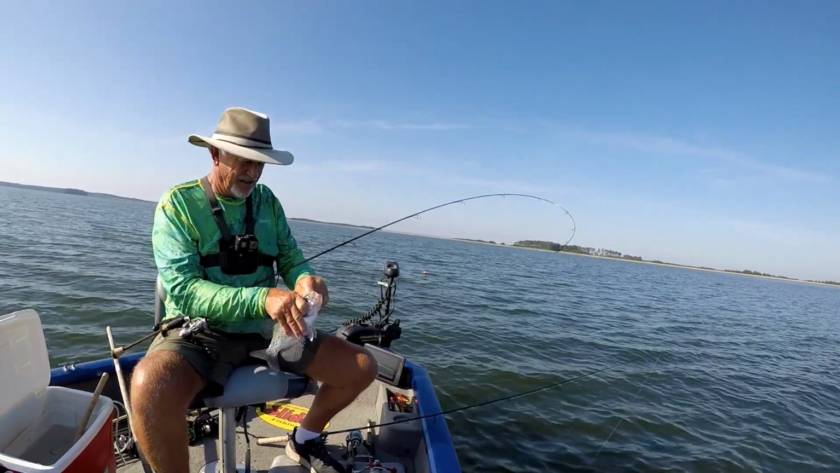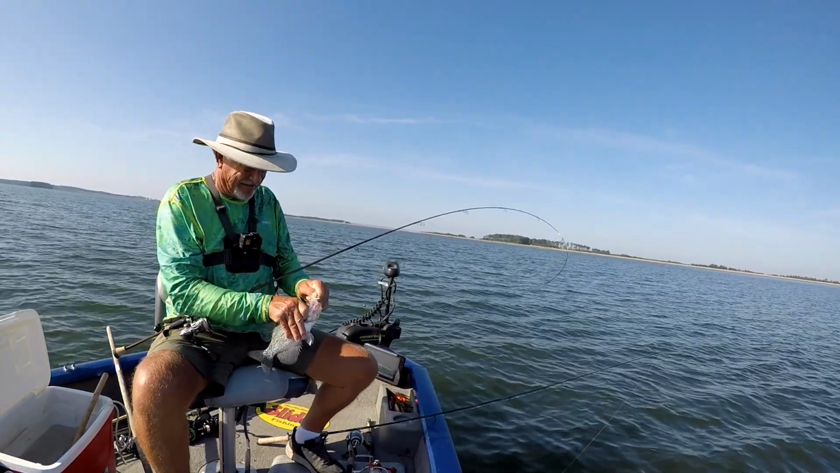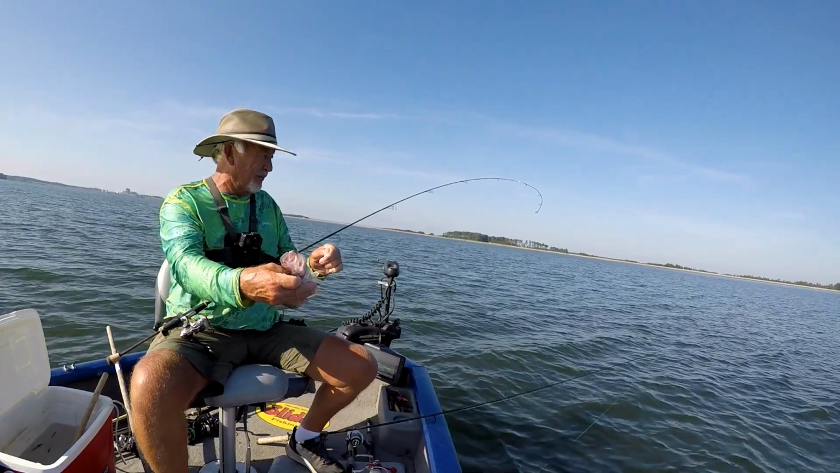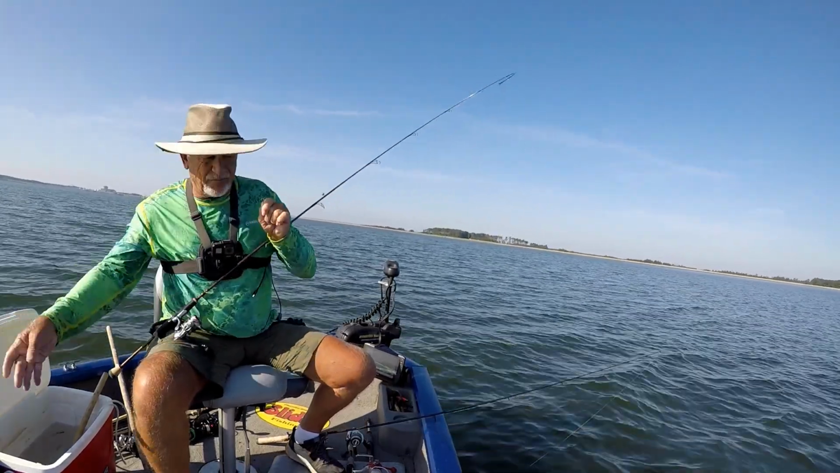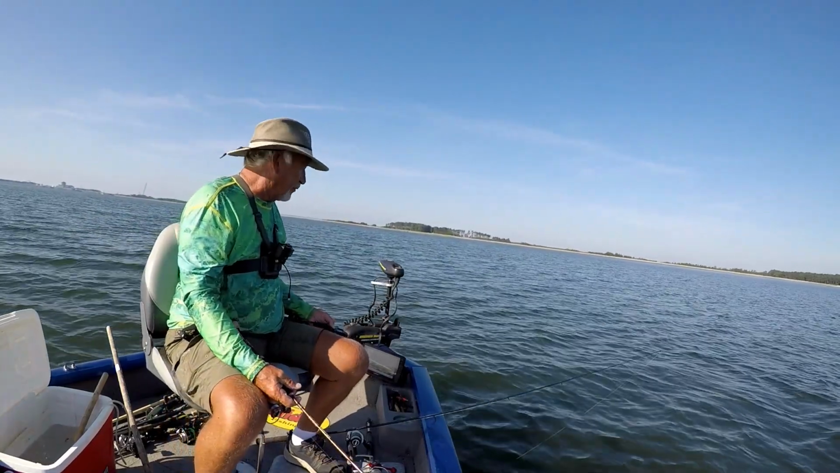Middle size. Somebody asked me the other day why I grab the crappies like this. When you pinch behind that soft spot at the bottom of the gill plate, it paralyzes them. They quit flopping. A little tip from the old fisherman.